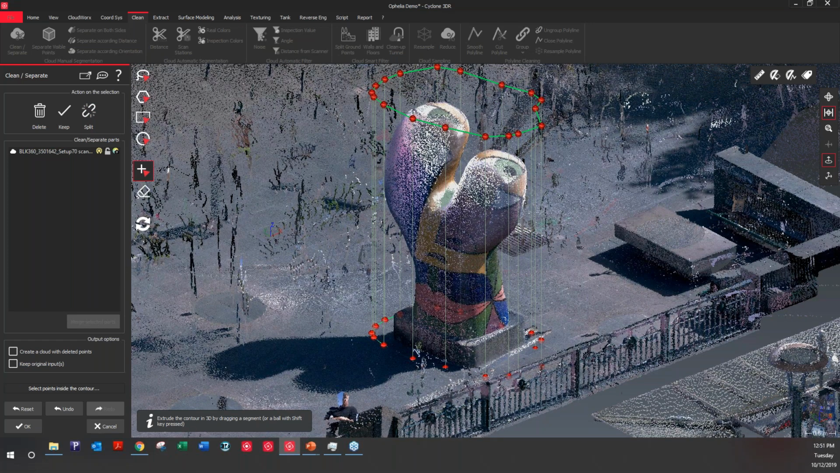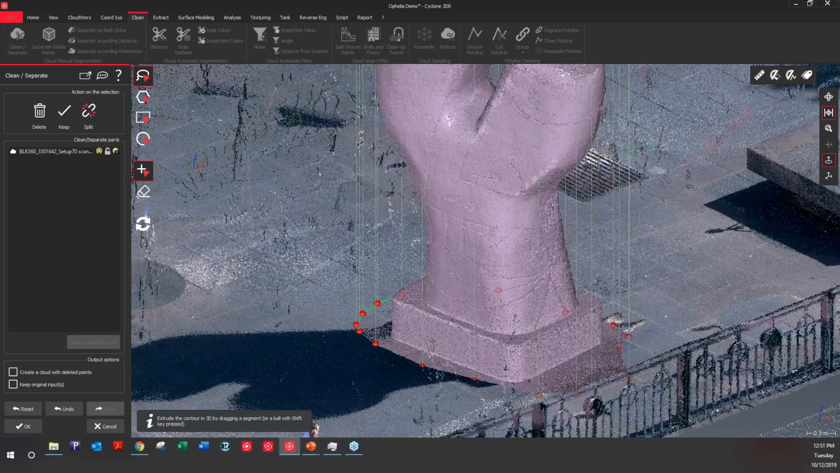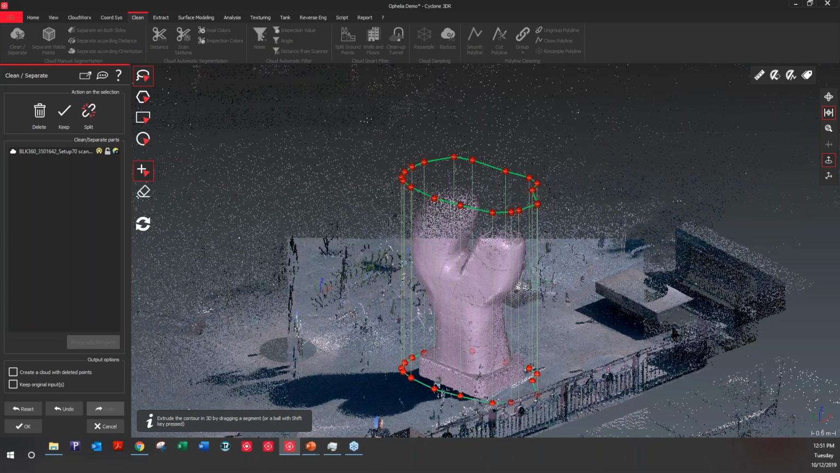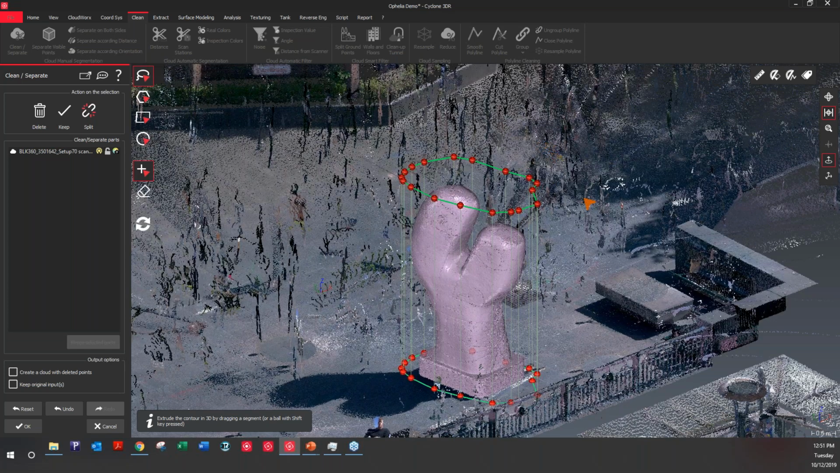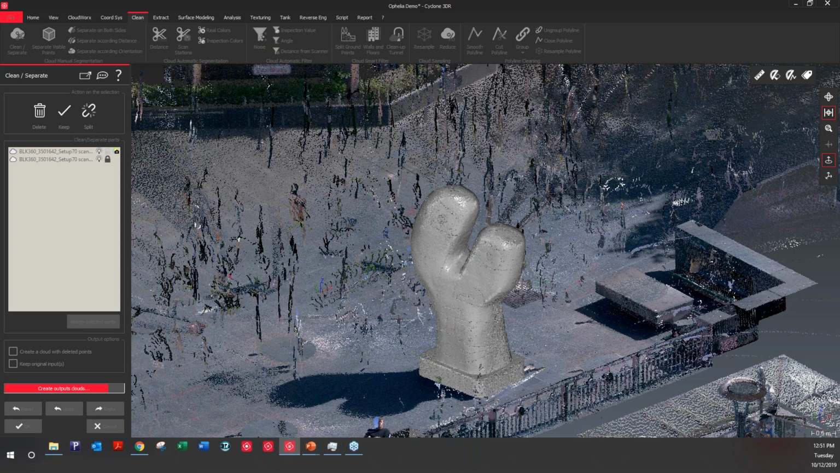So now I'm only selecting what's within this volume, and I can, for example, not select the floor anymore, but just select the statue itself. And potentially that means we're not having any noisy points that could be on the top there. So now that we've done our selection, I can choose to just keep that and delete everything around it, or I can just choose to split it so that I'm actually not deleting anything, but keeping the surroundings as well. So I'll say okay to that.